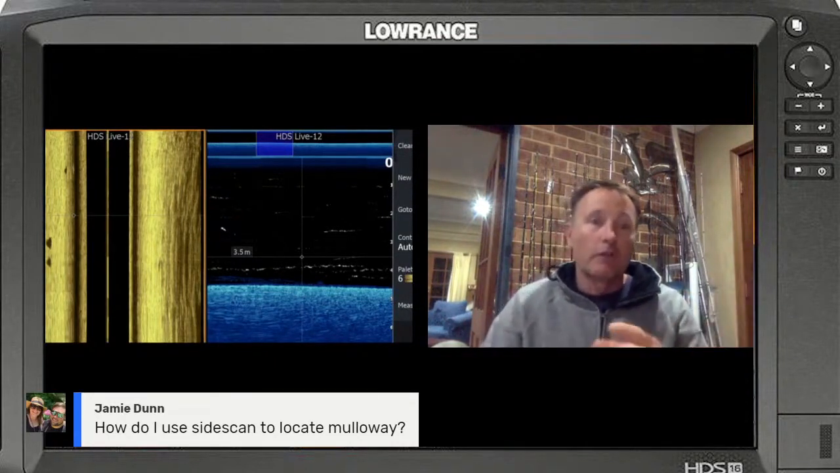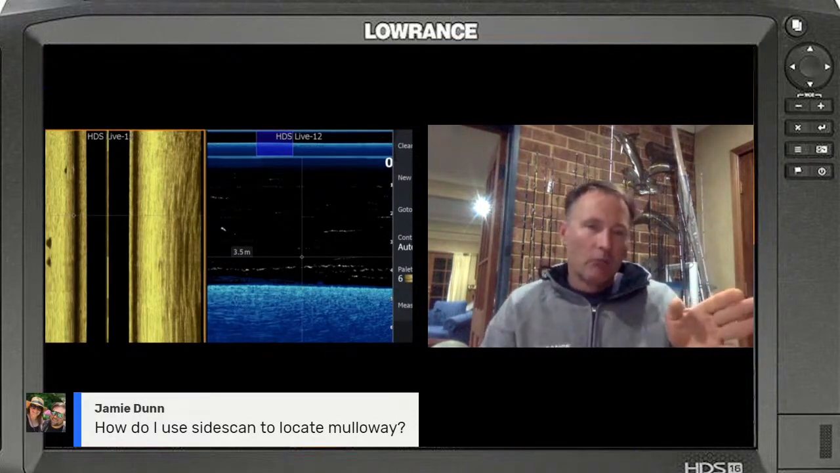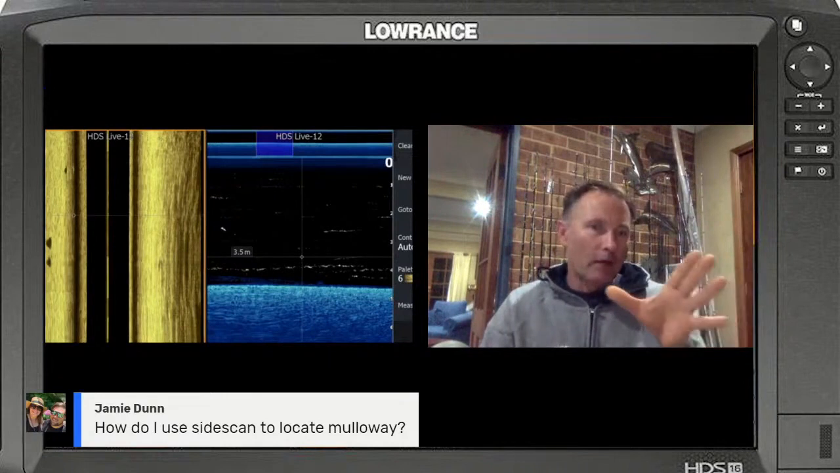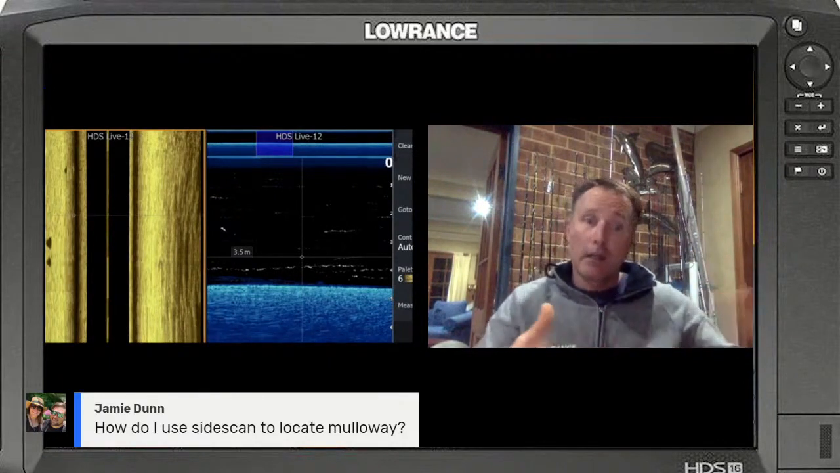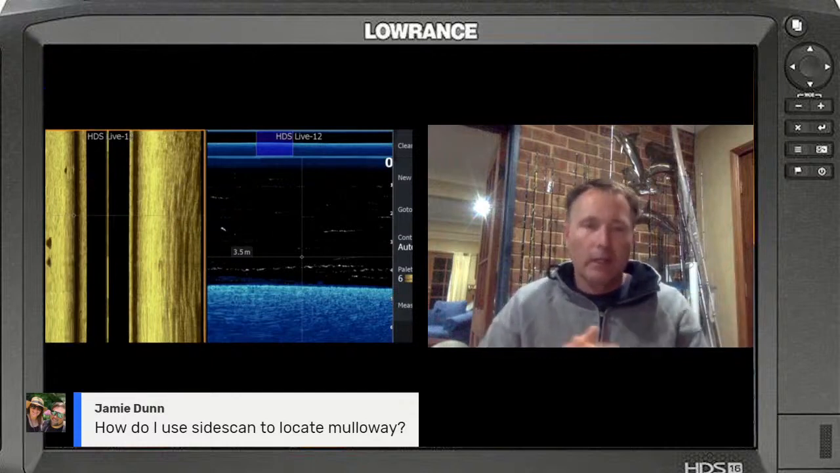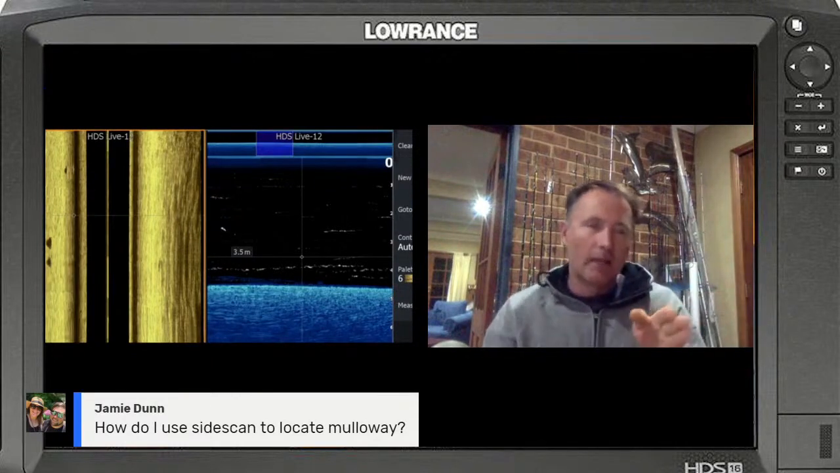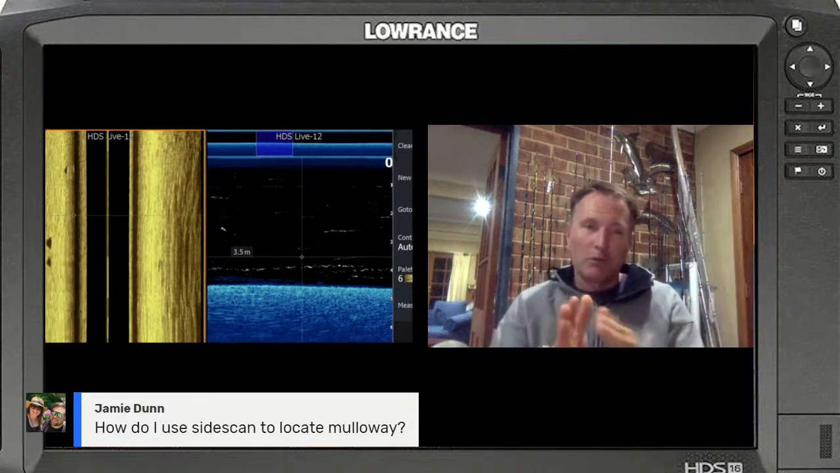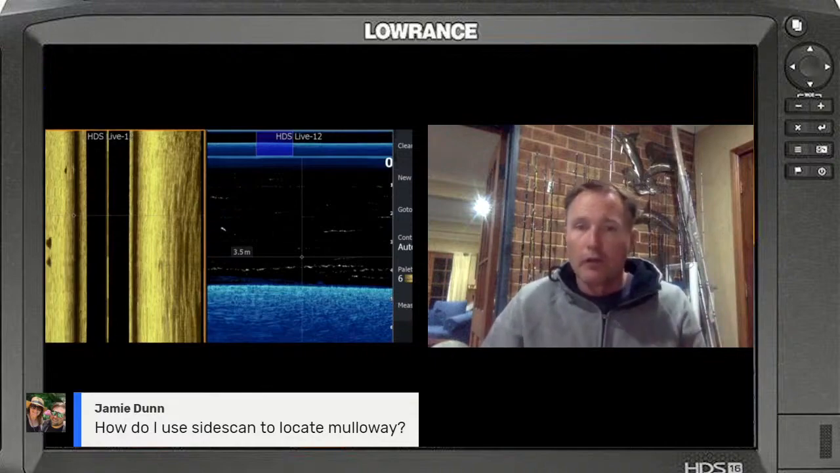tailor schools. So I'm looking for that bait that the tailor are feeding on, and the mulloway are hanging around that. And with side scan, you might not always see the mulloway on there, but quite often you'll see where the bait is. You work your way towards the bait, and then suddenly they'll appear on the side scan, obviously on down scan and sonar as well. So firstly, you're looking for those clouds of bait off in the distance, and it might be the difference between you turning right and left. So at least you're following the bait and hopefully finding the dewies that way.